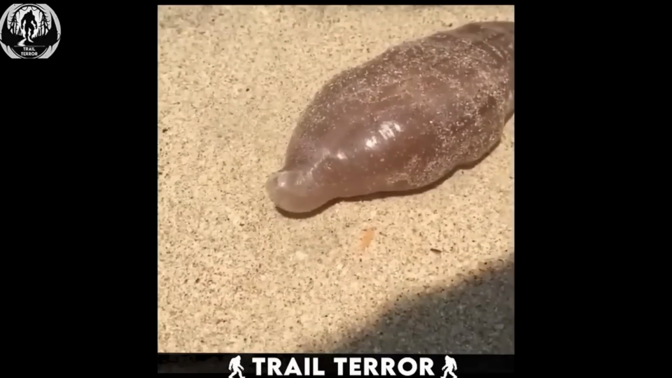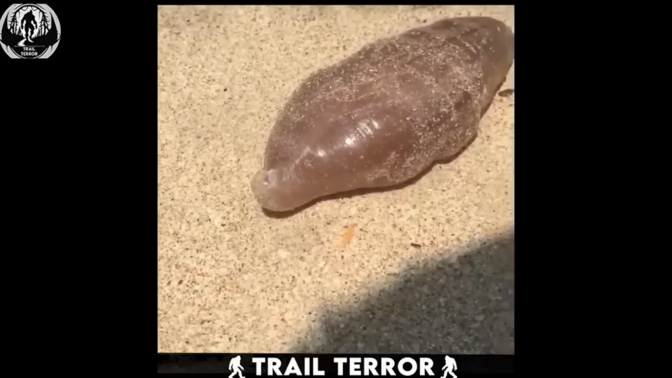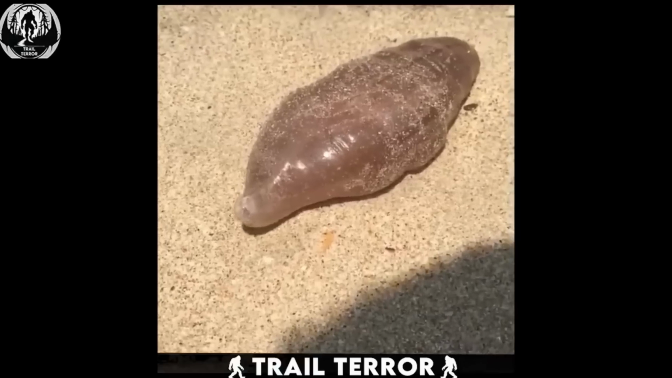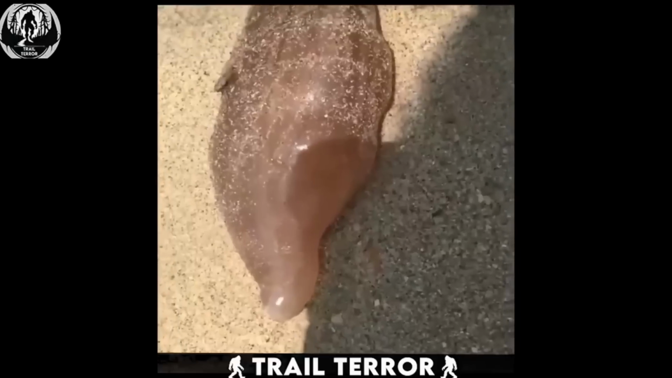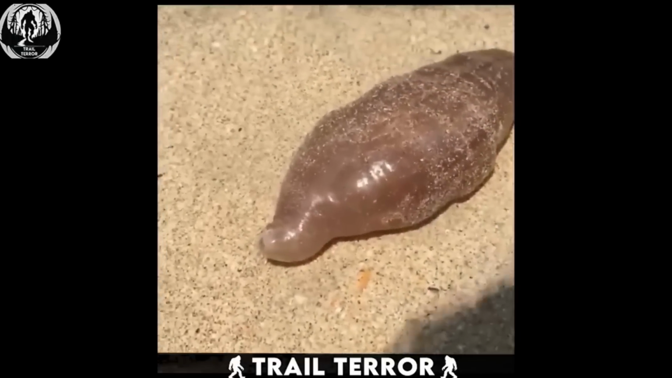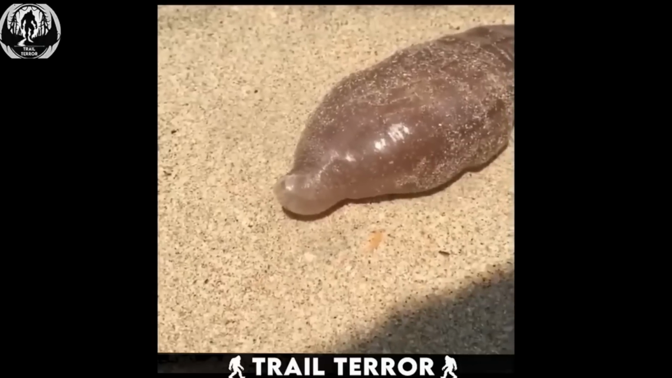Its entire body seemed to have a gel-like texture, with no visible face or eyes. Only a small front portion of the creature was moving, while the rest remained still. It was almost as if the creature was attempting to move, but with such limited movement, it seemed quite confusing. This bizarre creature resembles something out of a science fiction movie, perhaps a slug from another world.